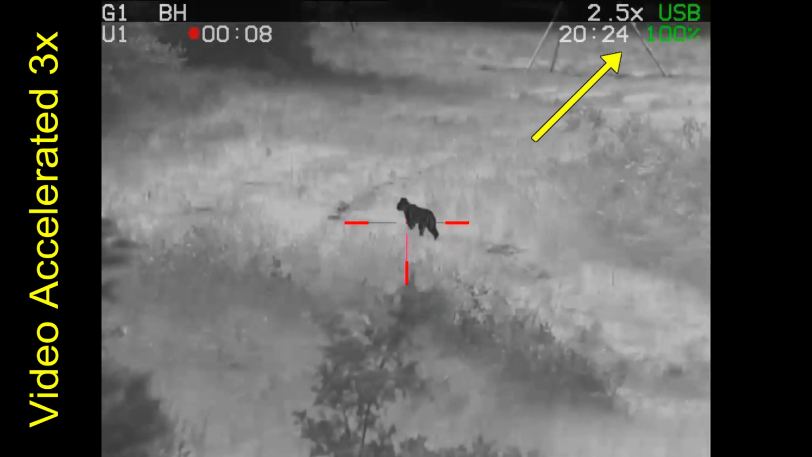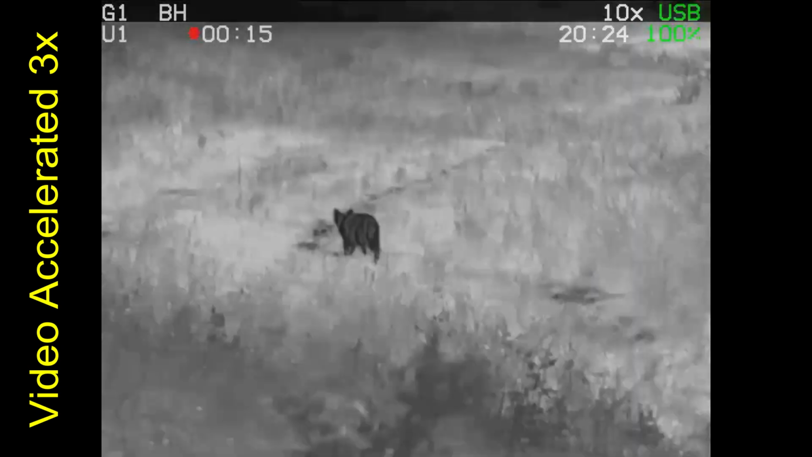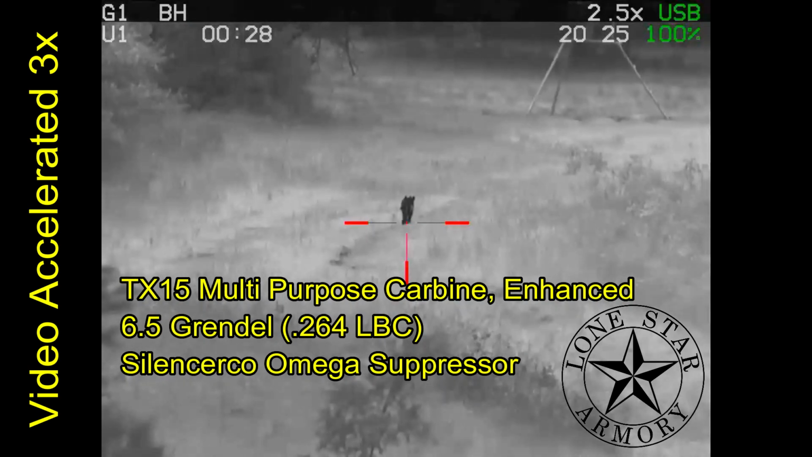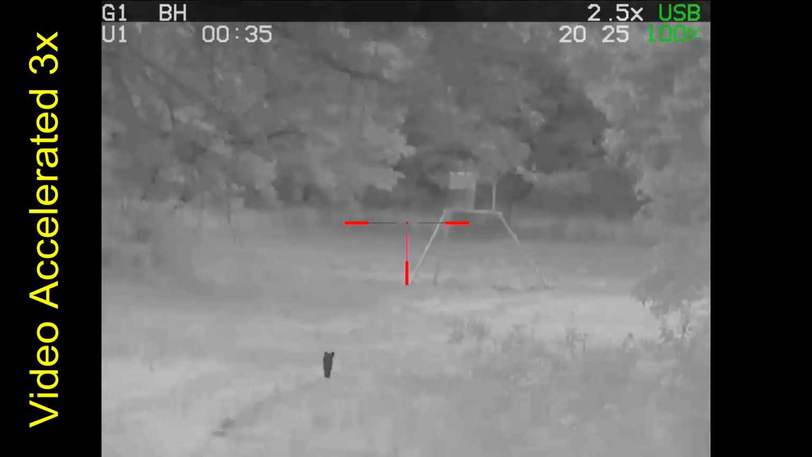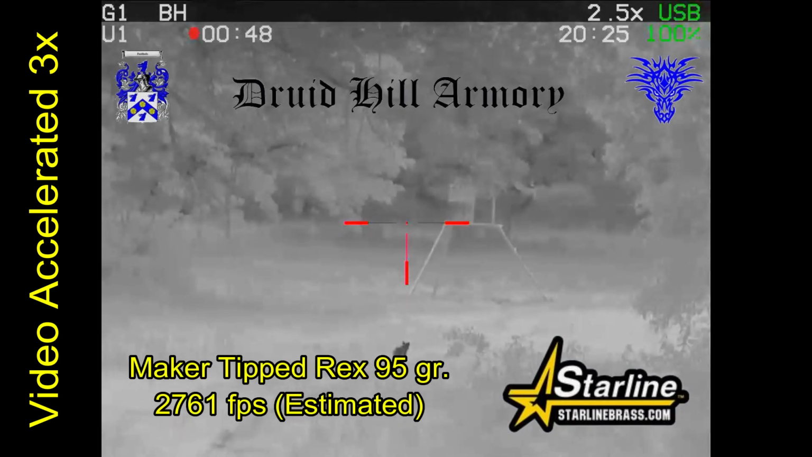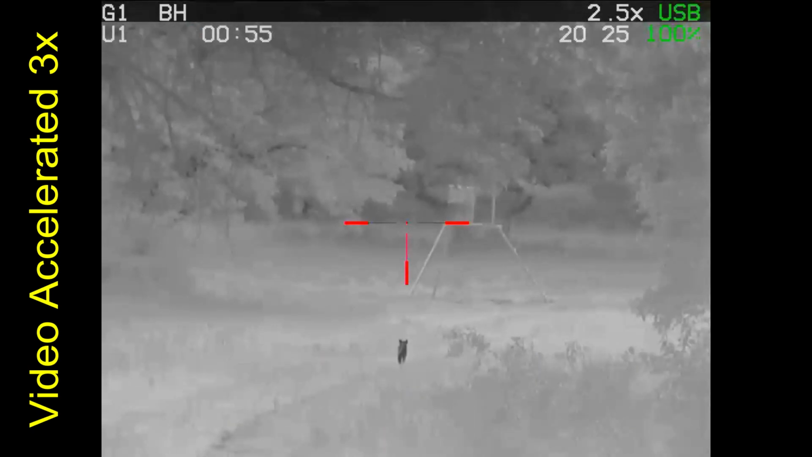Here I'm actually running on the USB power, looking at this bobcat that's come in. I've sped up the video quite a bit. A little bit later I hope to be getting a shot with my TX-15 multi-purpose carbine enhanced from Lone Star Armory. I'm going to be using some maker tipped Rex 95 grain bullets from Druid Hill Armory that are loaded in the Starline brass.